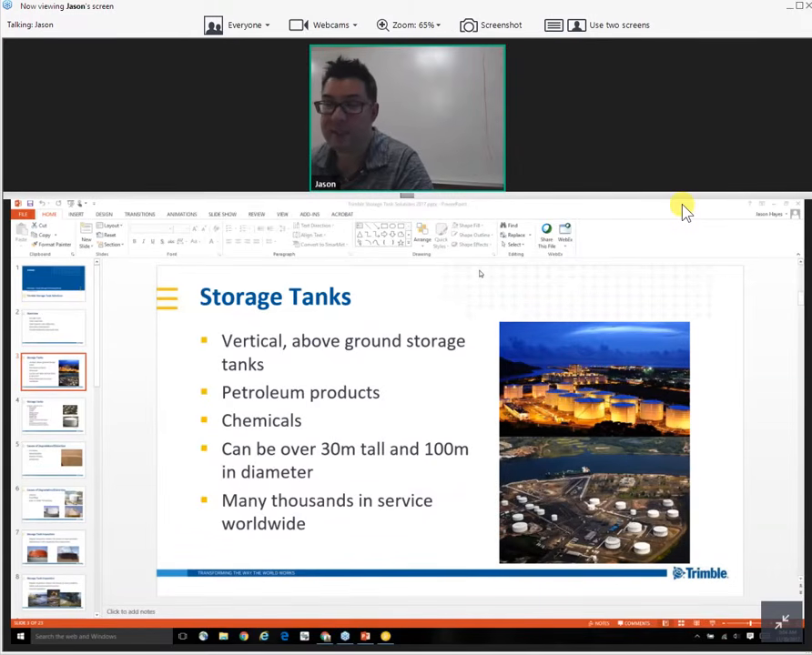Now, this was a 2-hour presentation he gave, so I'm going to give a lot more abbreviated version of it. But basically, storage tanks, as far as we're concerned, we're focusing on vertical above ground storage tanks. These are going to be holding petroleum products. I know a lot of people think, well, storage tank, it could hold wine and a lot of other things. For the sake of our tools and Realworks, we focus on petroleum products.